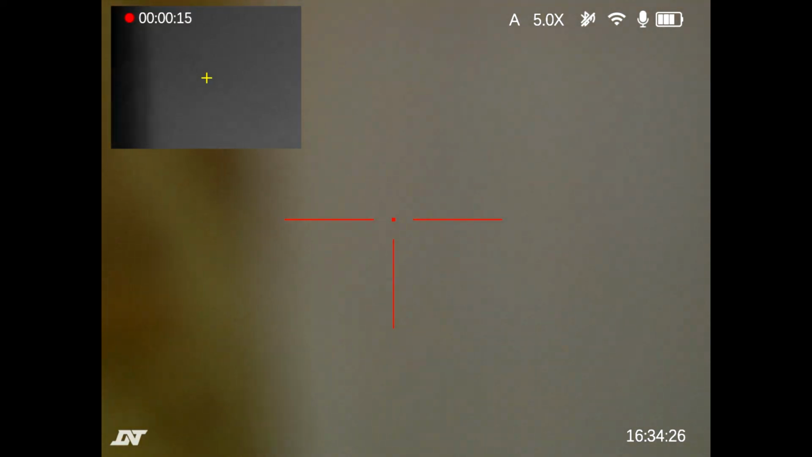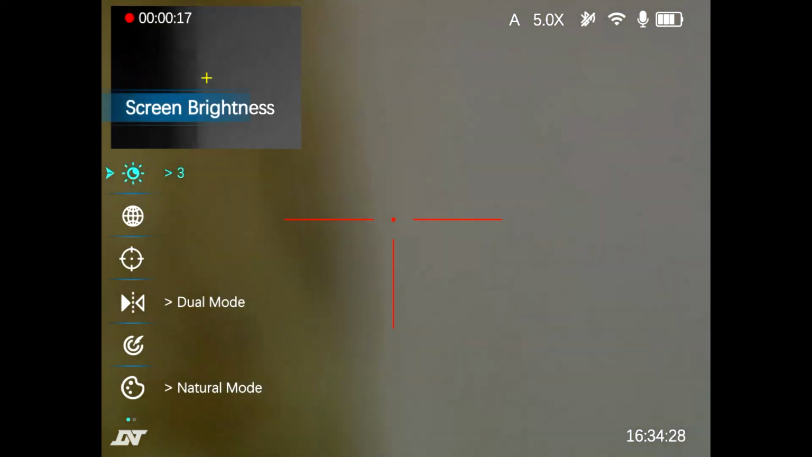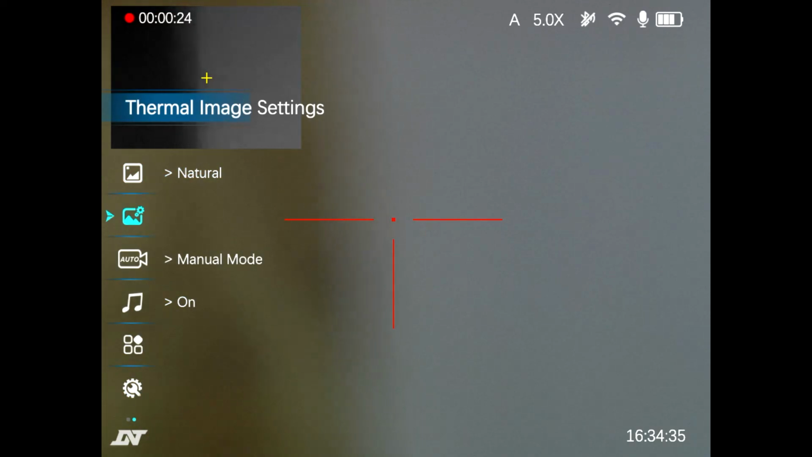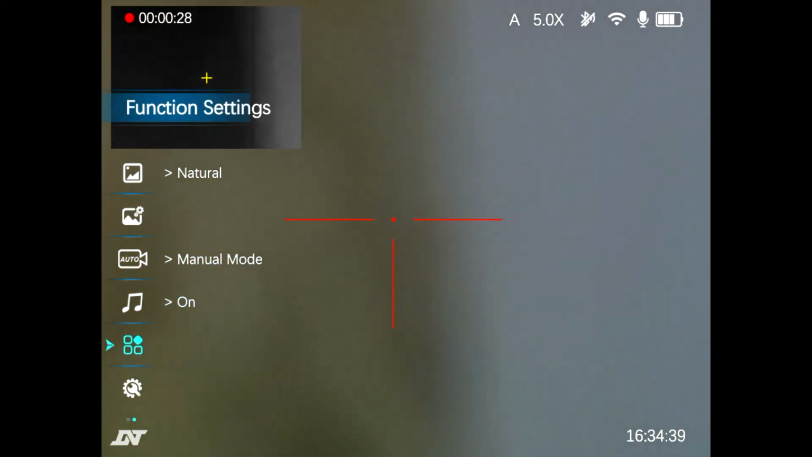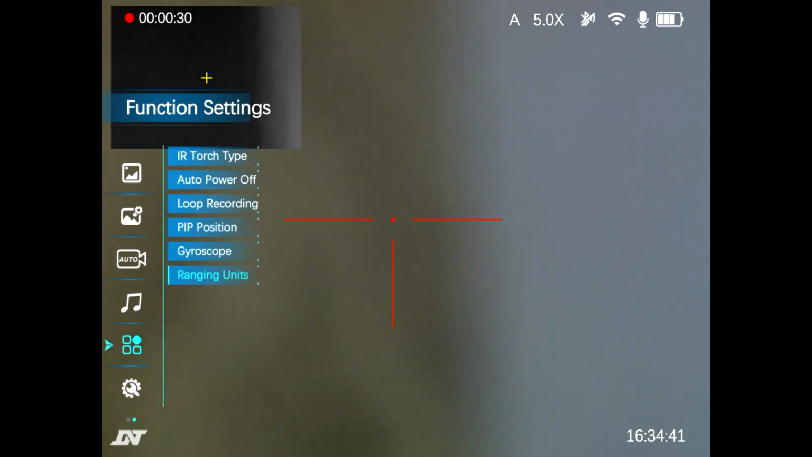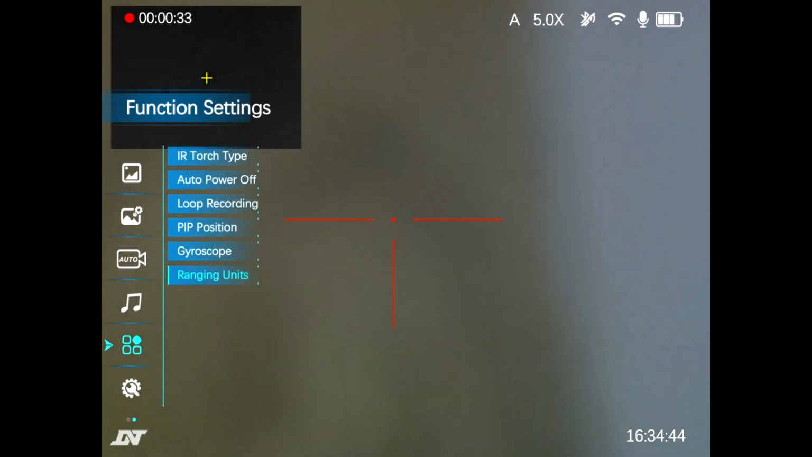Long press of the centre button, settings button, gets the menu up. If we go down through various options and into function settings, right press, and then we have pip position.